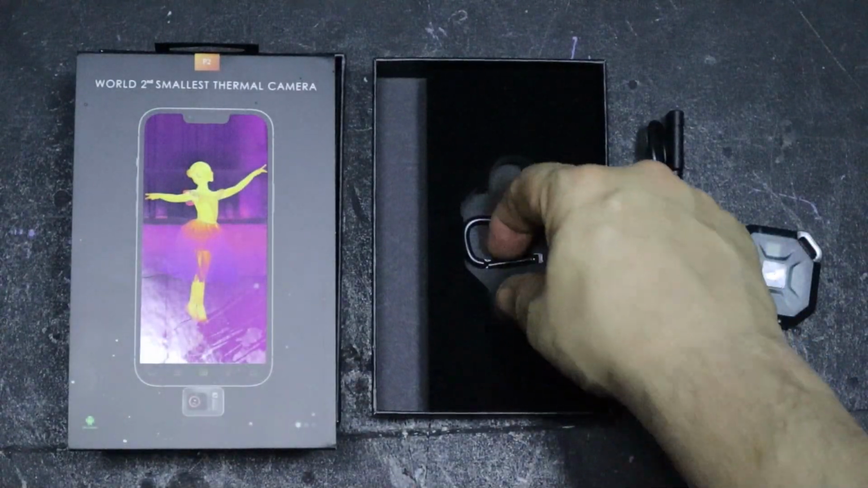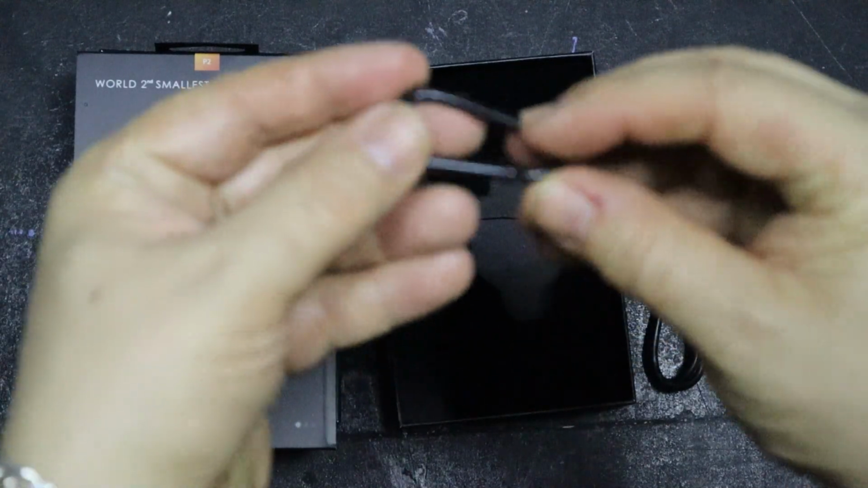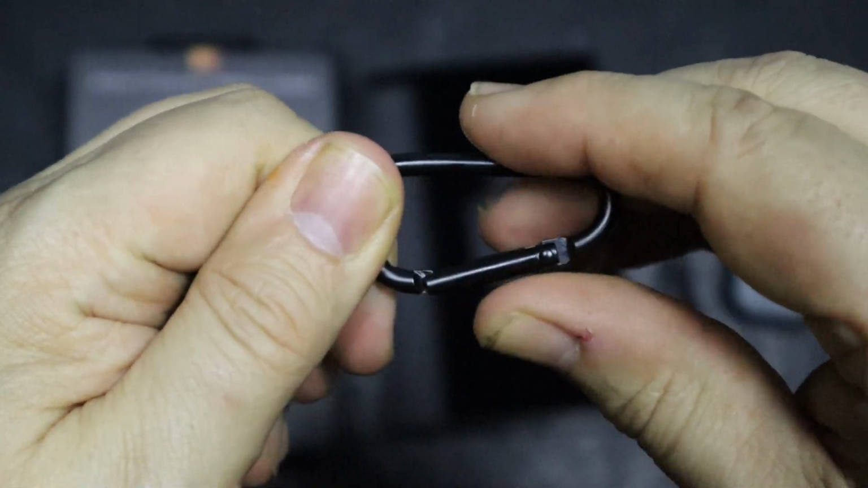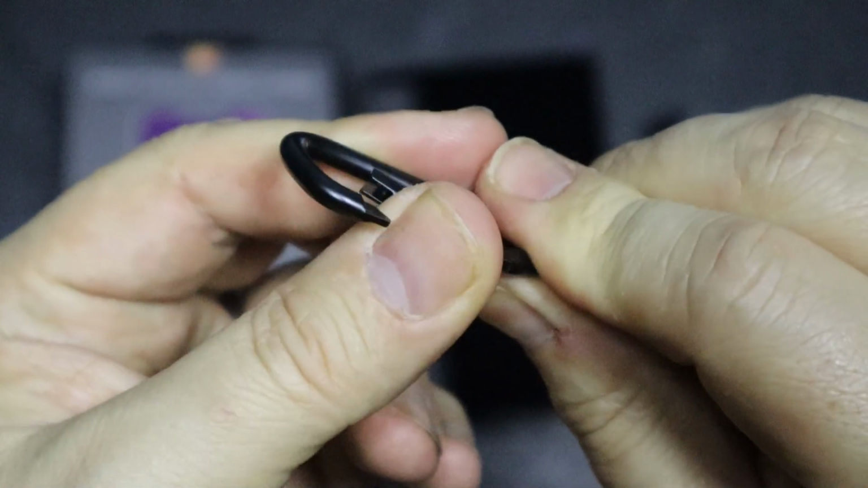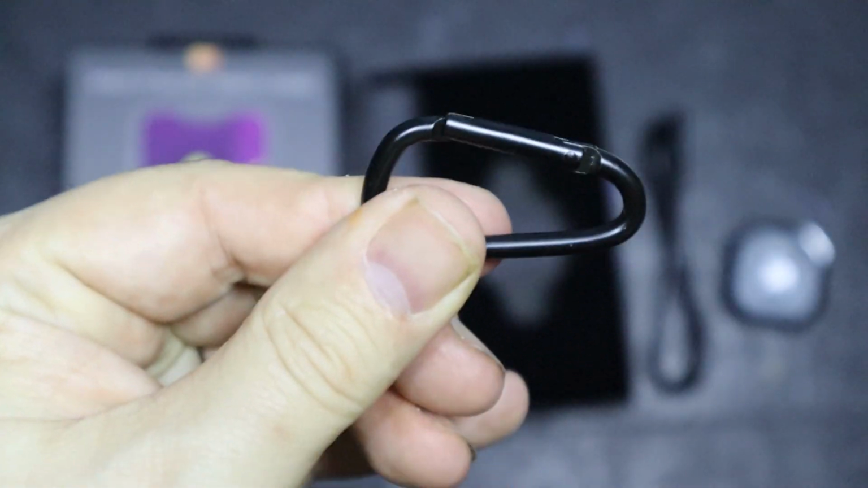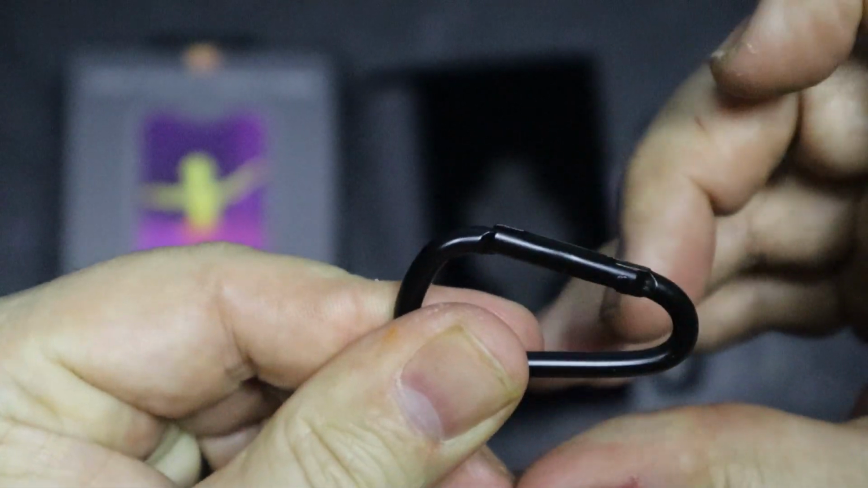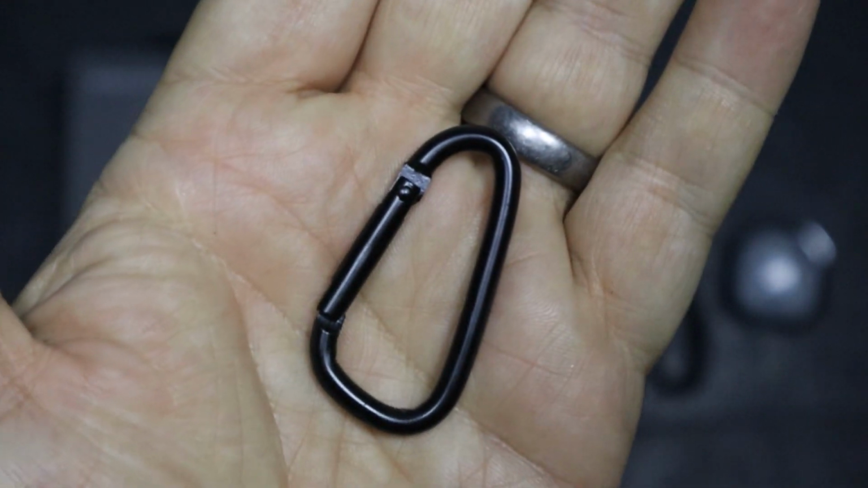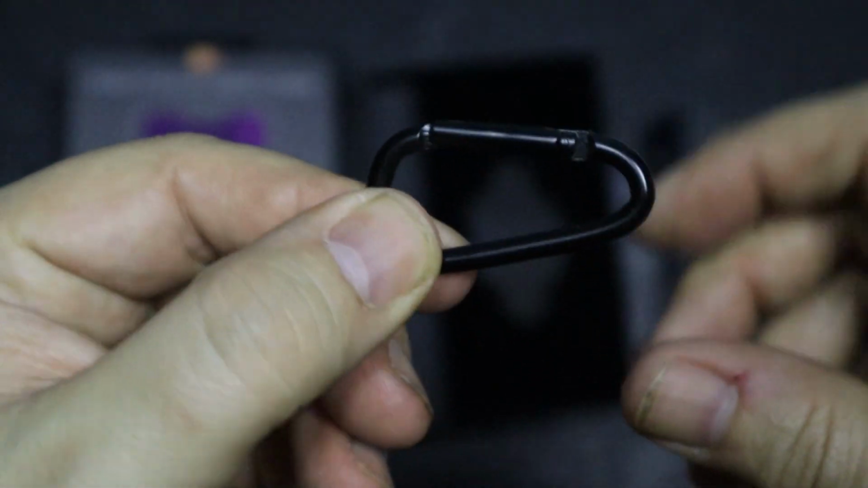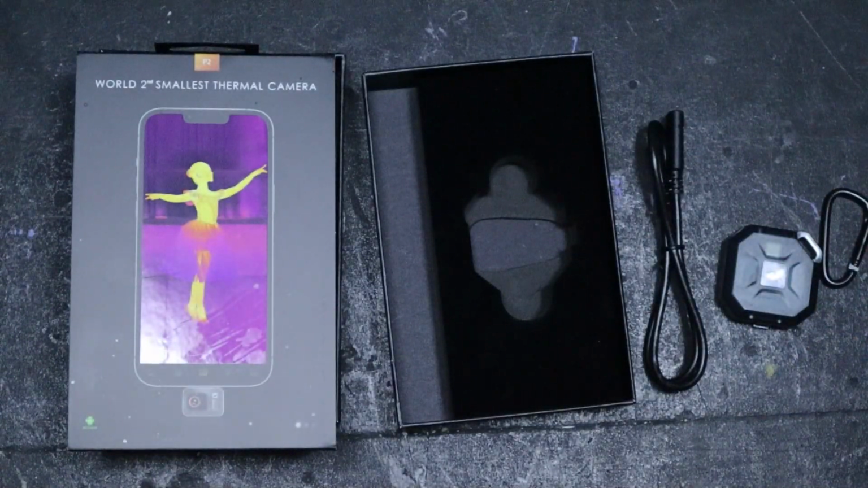And then this. Now, I nearly made a mistake recording a little while ago, and I picked this up and went, this piece of cheap rubbish after all of the nice things that were in the box. But I've been holding it now, and although it's very, very light, the spring in it is very, very strong. I thought it was a very cheap one, but I don't think it actually is. I think it's actually a very good one. It's just very light. So yeah, I nearly made a mistake saying, oh, this is rubbish, even though I hadn't really checked it out. So that's cool. You can clip that onto your bits and bobs wherever you need to.